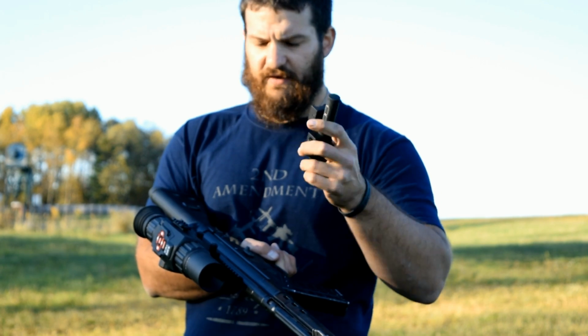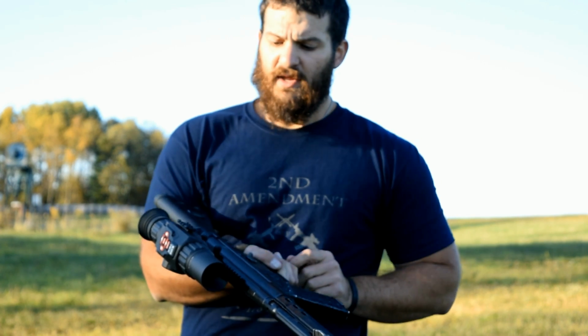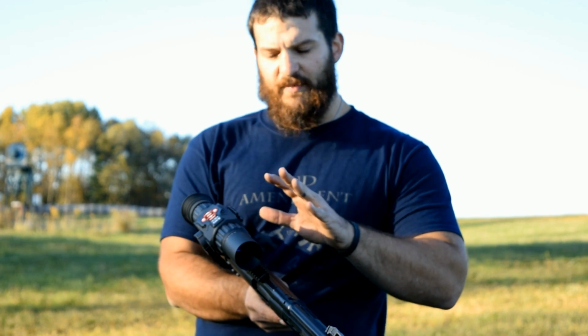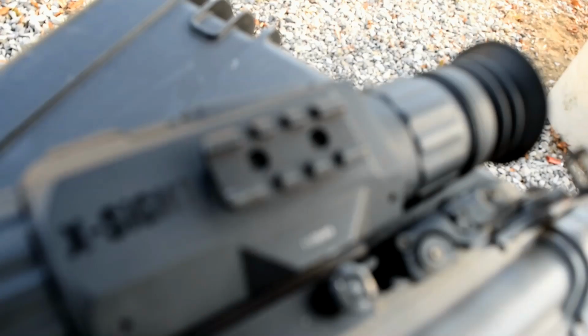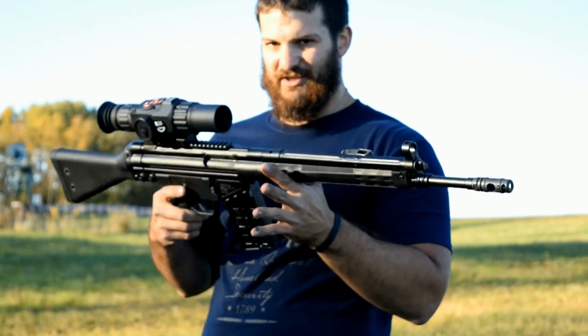We're going to go ahead and turn it off, save it. Runs on two CR123s, and we're going to use that thing here in a minute. The only problem I have with this optic in this setup is this was really well thought out for filming purposes. This was not so well thought out for use on rifles like this one.